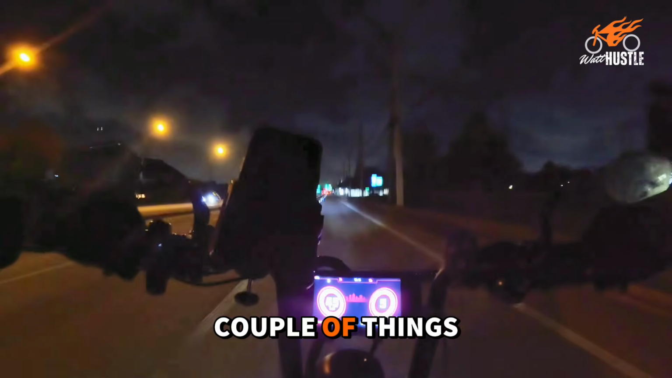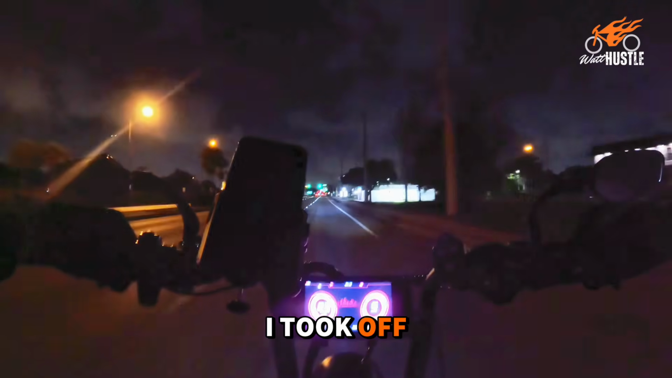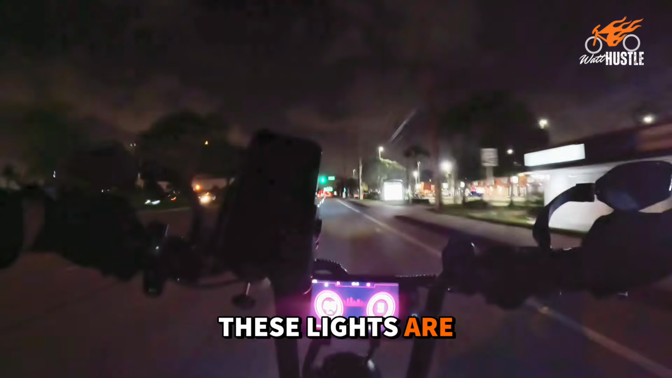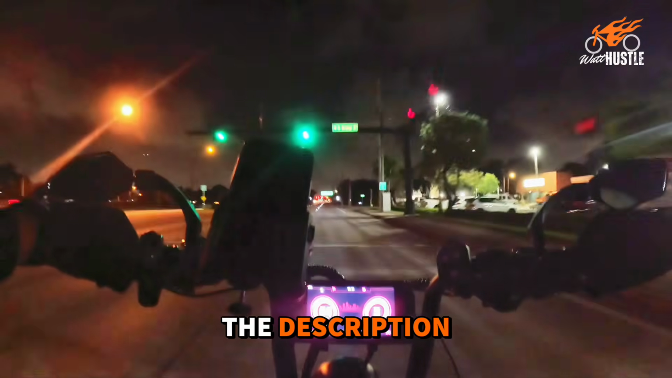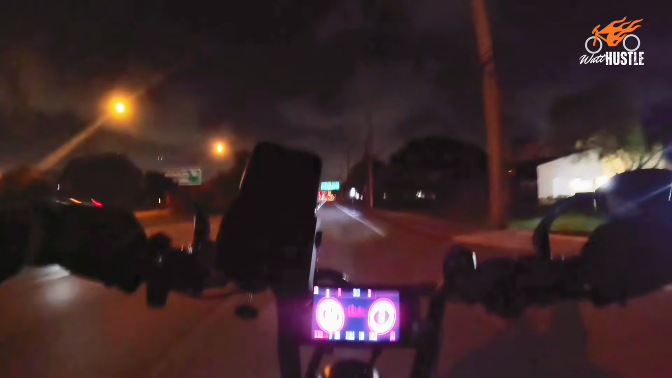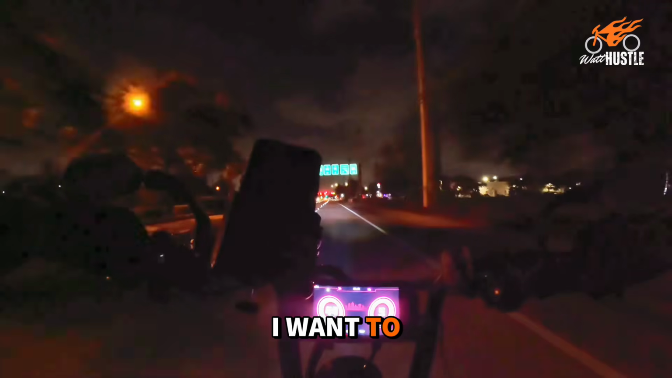There's a couple of things you probably can't tell in the video, but you probably saw it when I took off: I put extra lights on everything. The pedals and these lights are from a specific company that I'll put the information for in the description. They're LED lights. They flash. Extra flashing like that. My helmet flashes with lights, right? I want to be seen.